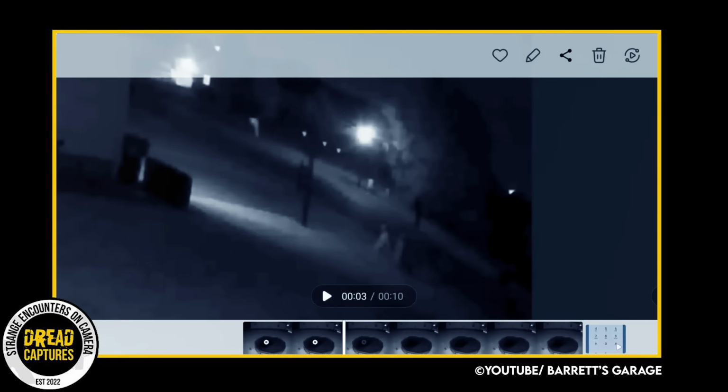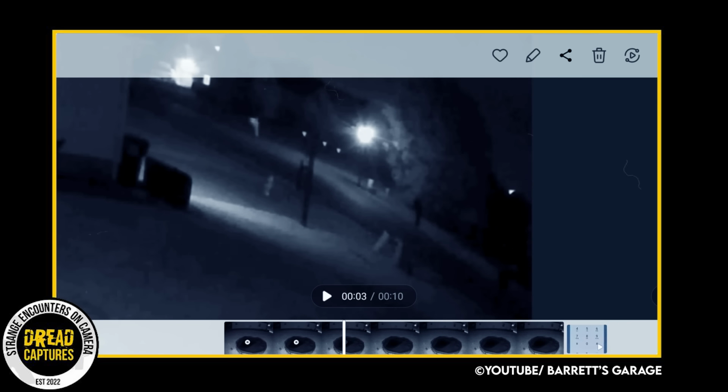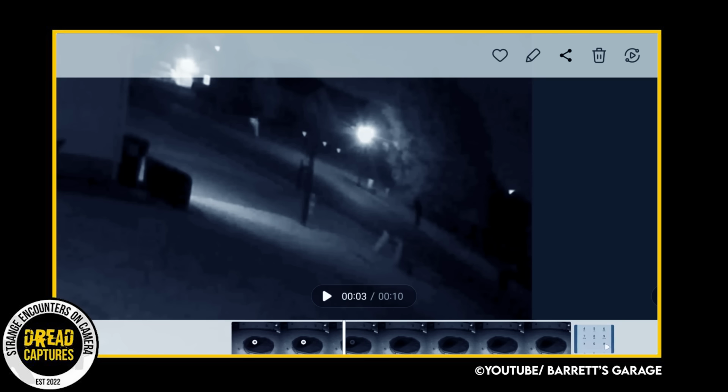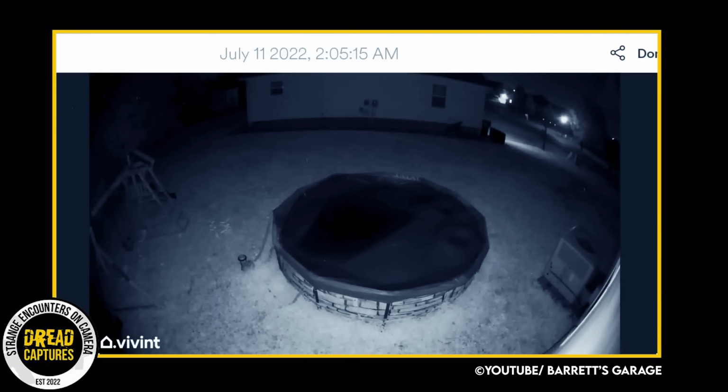He pulls up the footage on his phone and watches it a few times, thinking his eyes are playing tricks on him. He screen recorded it and zoomed in, and it appears a potential ghostly figure can be seen. The figure runs through his yard and into his neighbor's yard. Check out what he found.